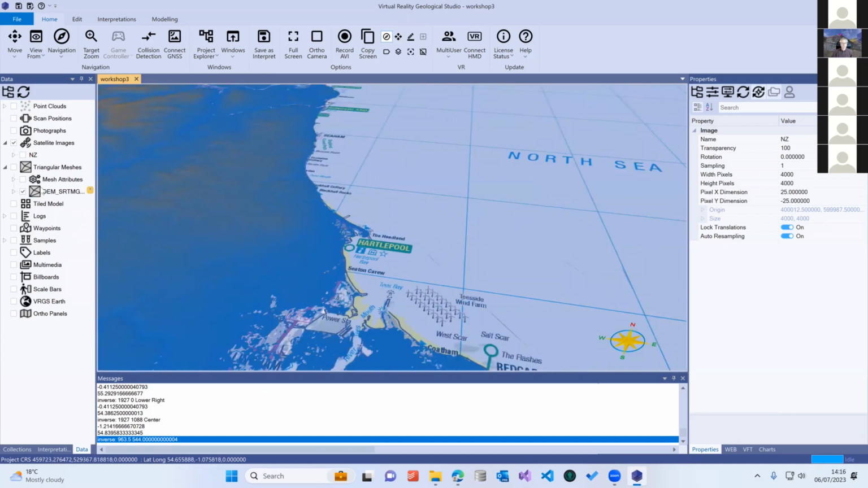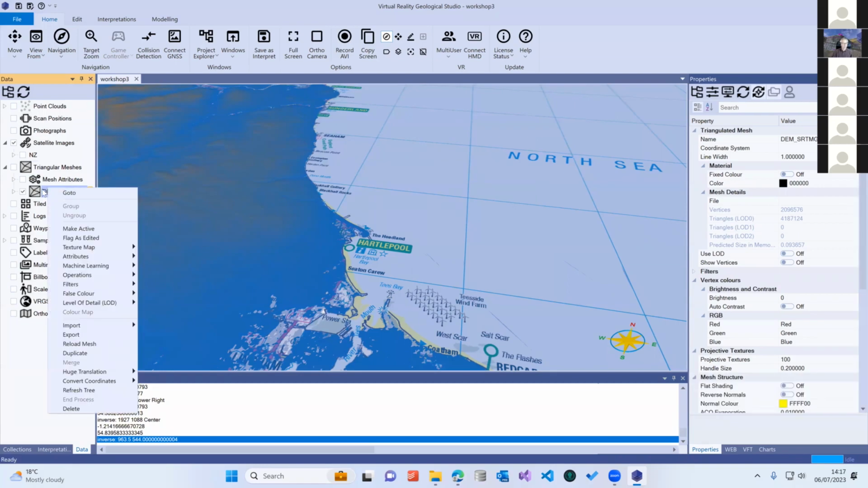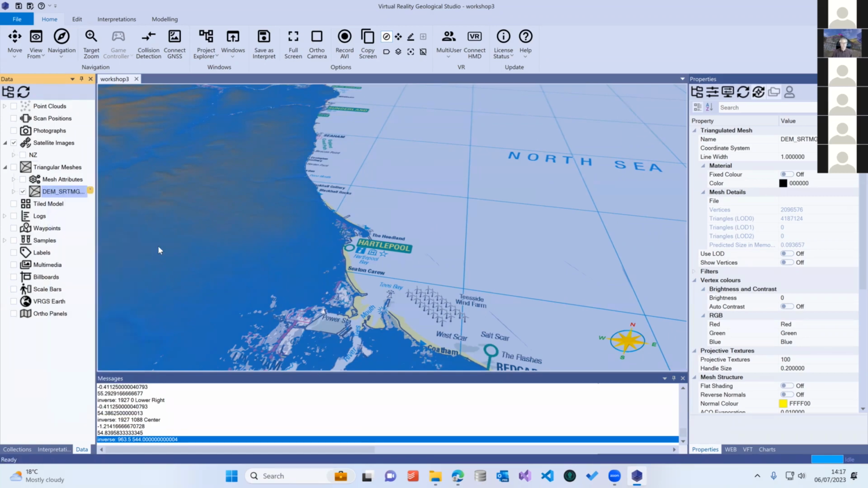Now, this image and the elevation data are separate. We can apply that image as a texture map from a right click on the mesh, find texture map. It will give you a list of your available texture maps, and then we just select that.